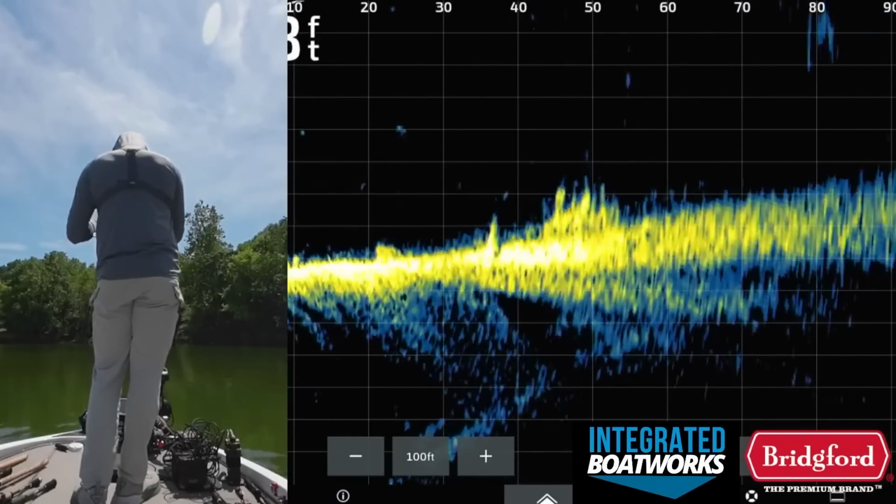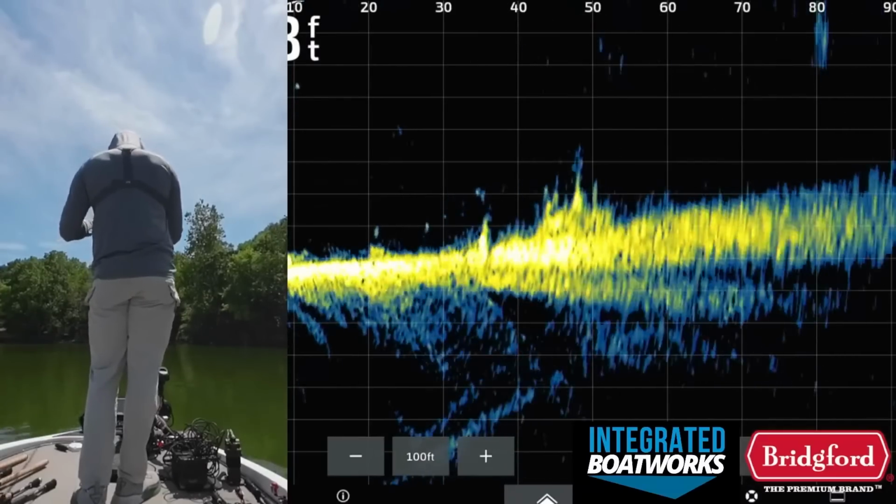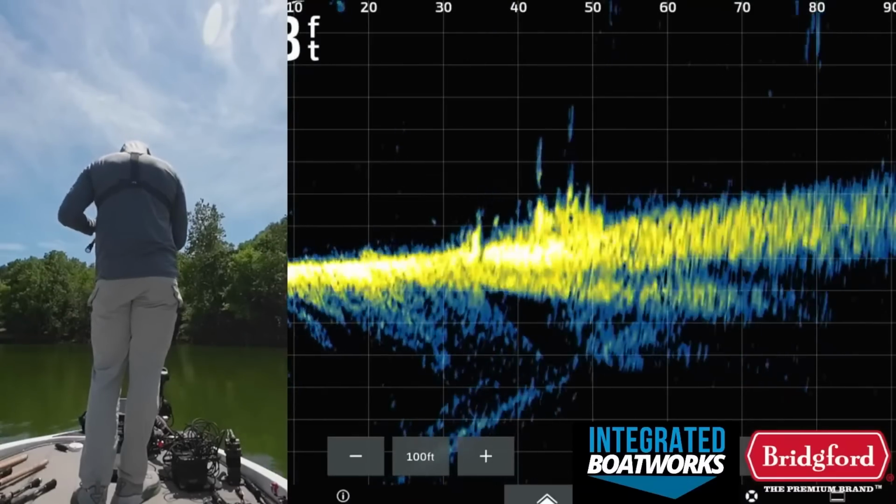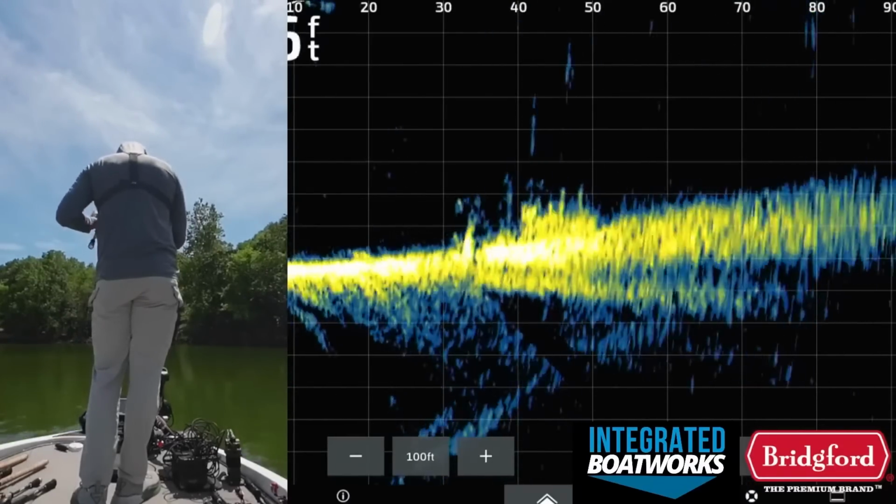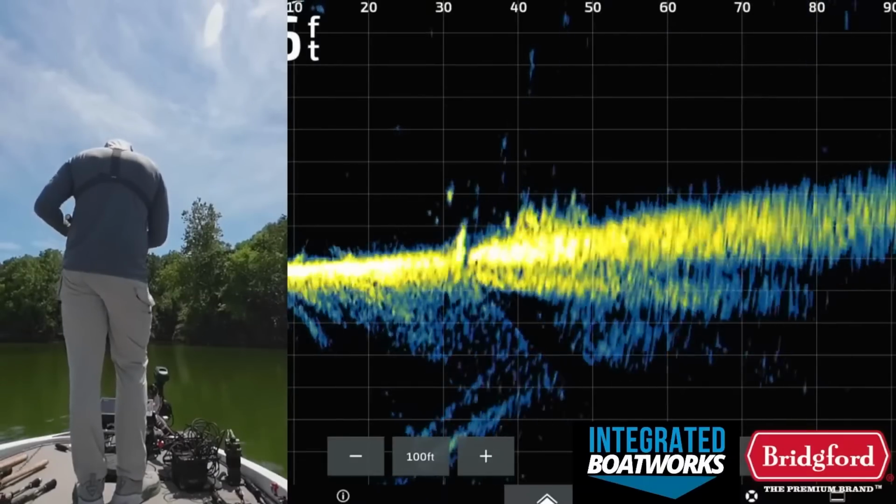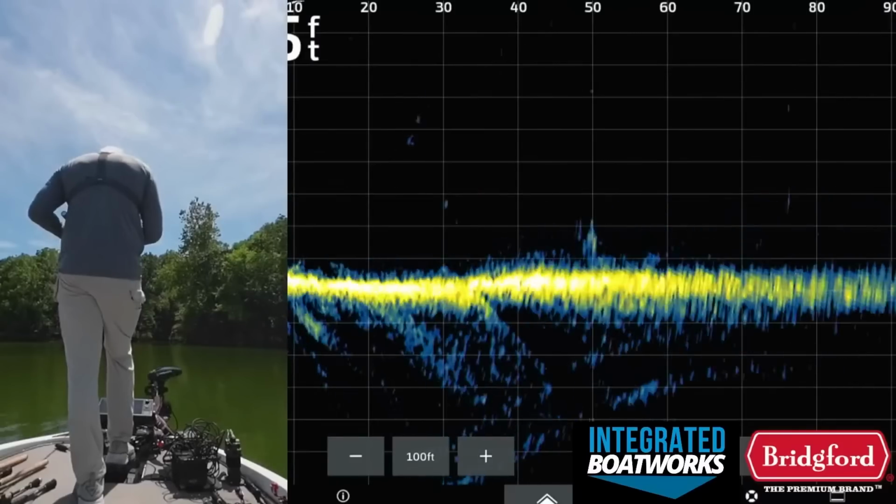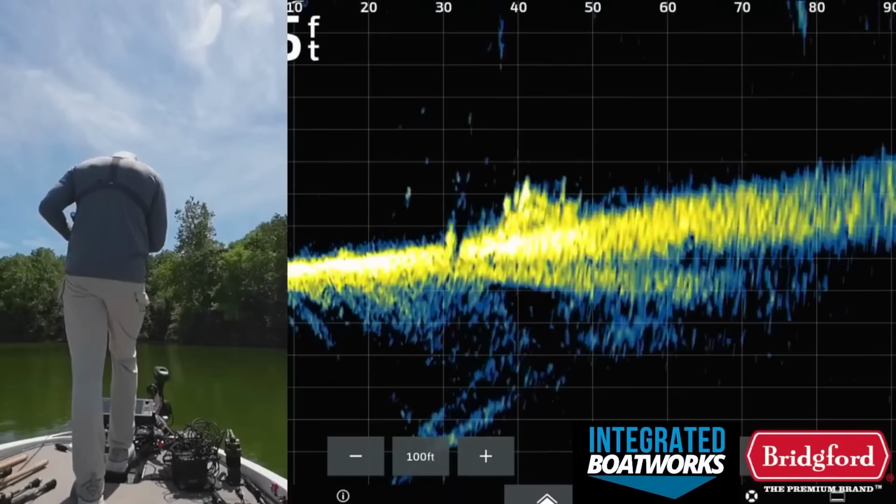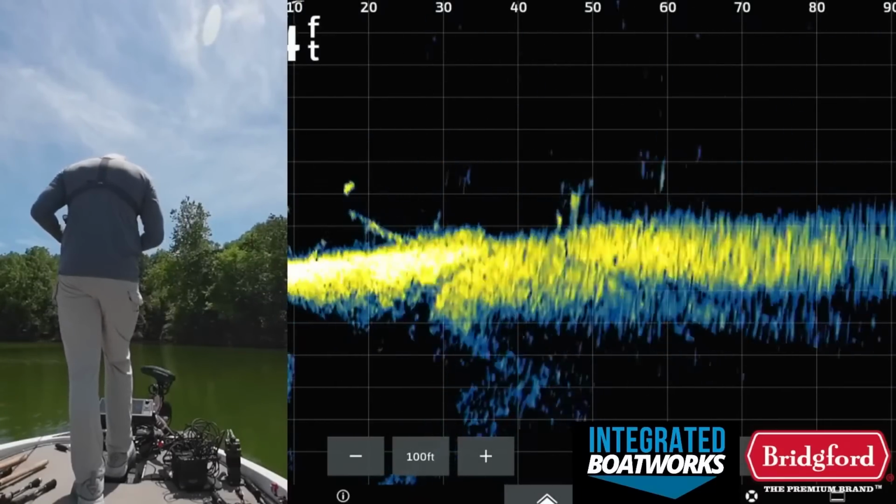Ooh, I think one may have eaten it. Nope, one reacted to it. I hopped it hard out of that brush and popped it up to see if one would actually eat it. Kind of like stroking a jig almost. You can see those fish, they're freaking out, going right and left. I don't know what they are. There's little ones, but let's scan over here, make sure we're not missing any good brush on that side of the boat or up there before we move to the next pile.